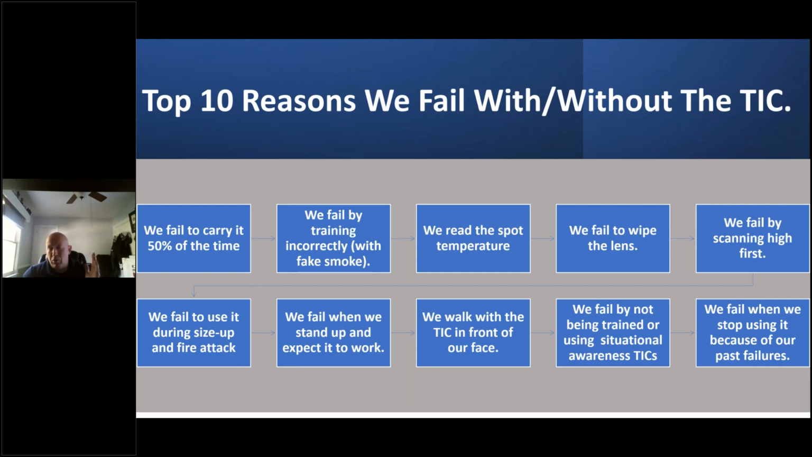If you're not carrying it and you are the company officer, you are the designated adult, you are shirking your responsibilities, bar none. Your job is to help the citizen, help save their property, and watch over your people. And you can't do that in an environment you can't see. You need everything you've got to help people. We're the only organization that I know of that refuses to use a device to help us in zero visibility, while the mining industry, divers, everybody uses anything they can. Special forces use night vision, infrared, anything they can to make their environment better. But us, nah, we're not using that because I don't want to over-rely on technology. Let me have your cell phone for 6 weeks and let's see how you feel about that.